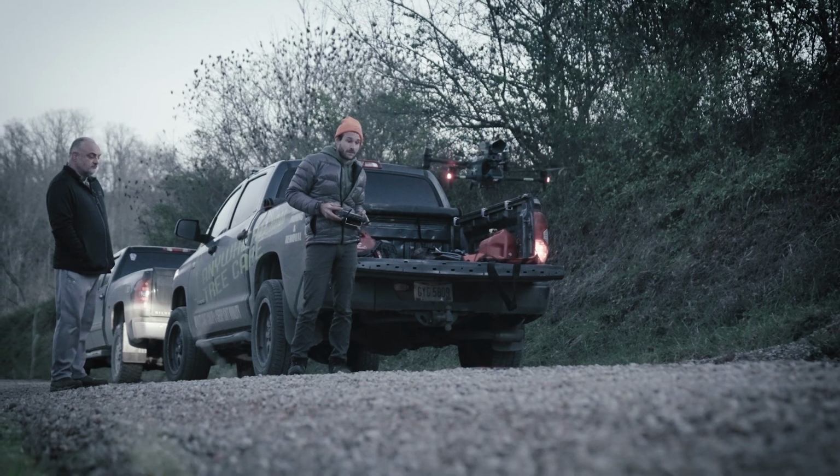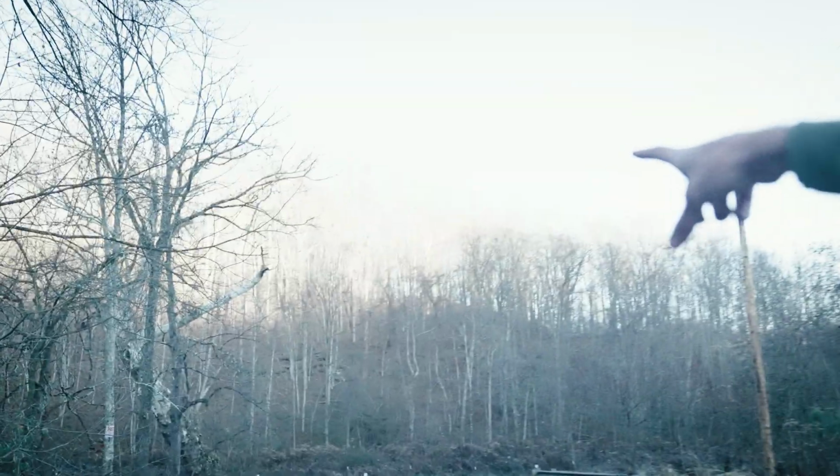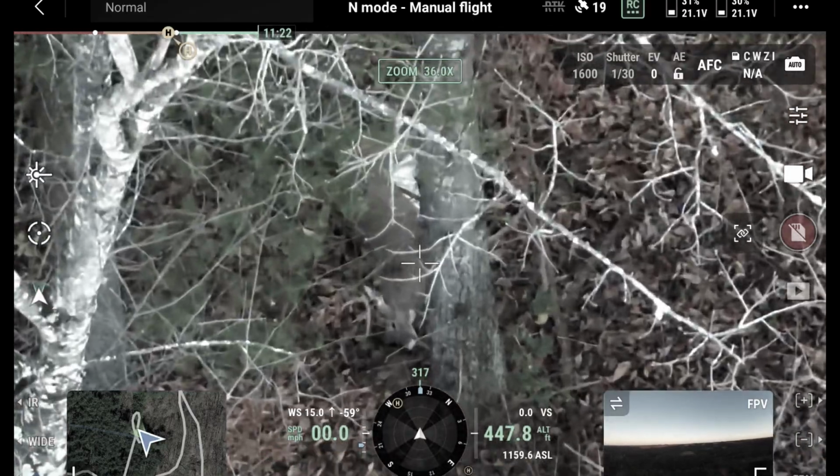It went up to get reception. Had to bring the thing back, land it, put it back on the truck, run to the other side of the property to get it up, because as soon as the sun comes out across and shines on that hill, I'm screwed. I won't find the deer because everything's the same color. Gotcha. Found it in 5 minutes. No way. The first search that we did tonight.